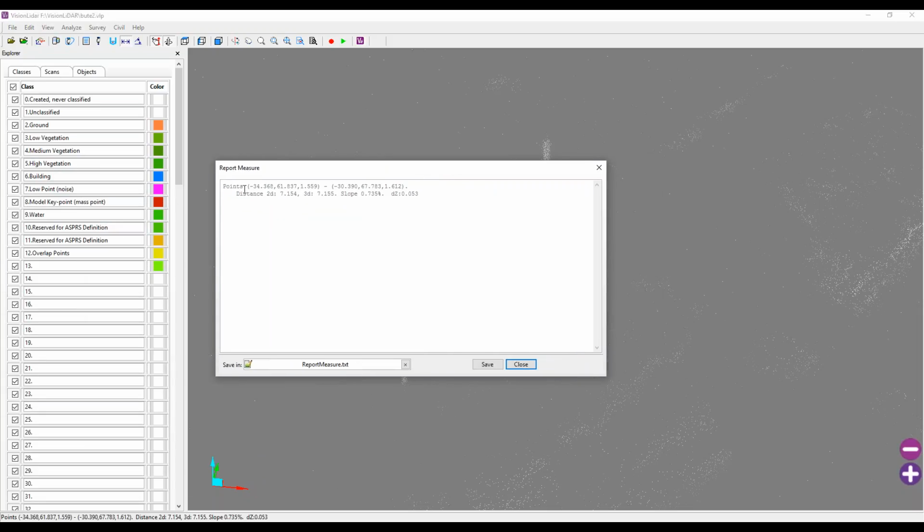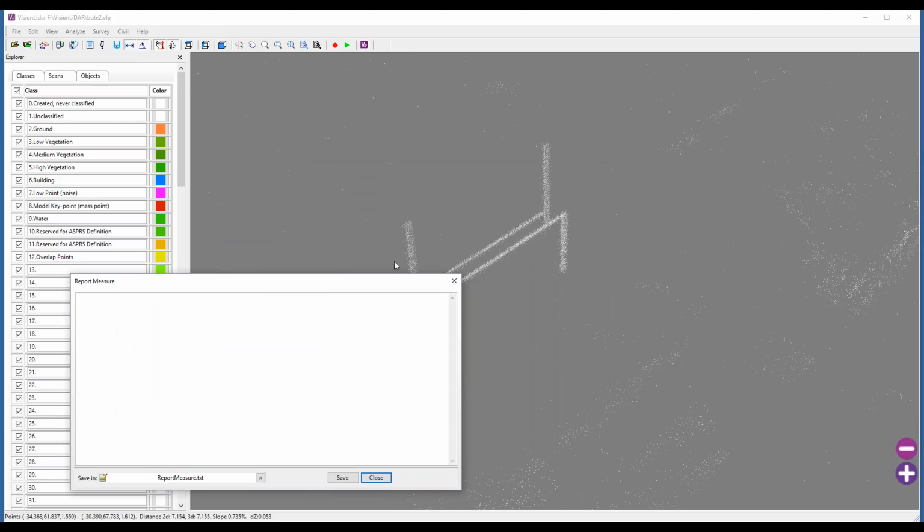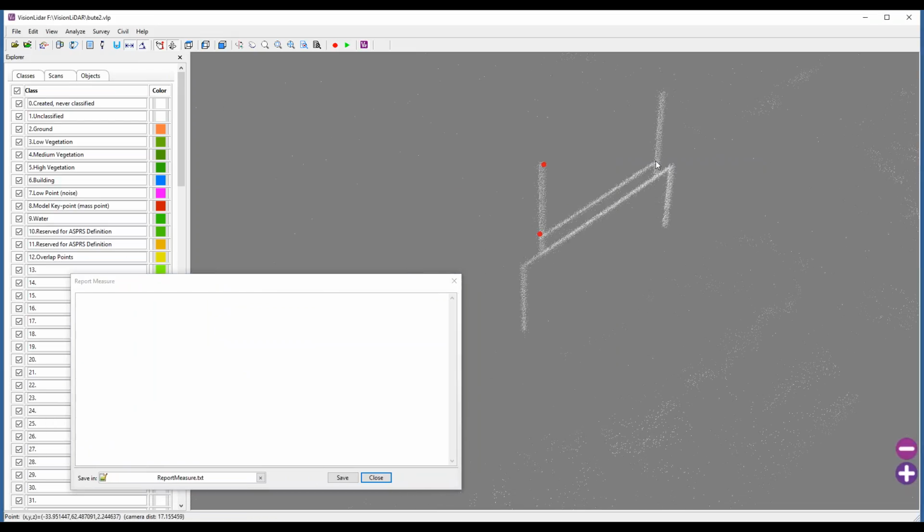The software is going to measure the distance in 2D and also in 3D. We'll measure the slope between the 2 points that you've picked, and also delta Z, which is the difference in elevation. We also have another tool for angle measurement. So any measurement here that's been done also will give you an angle in 2D and 3D.